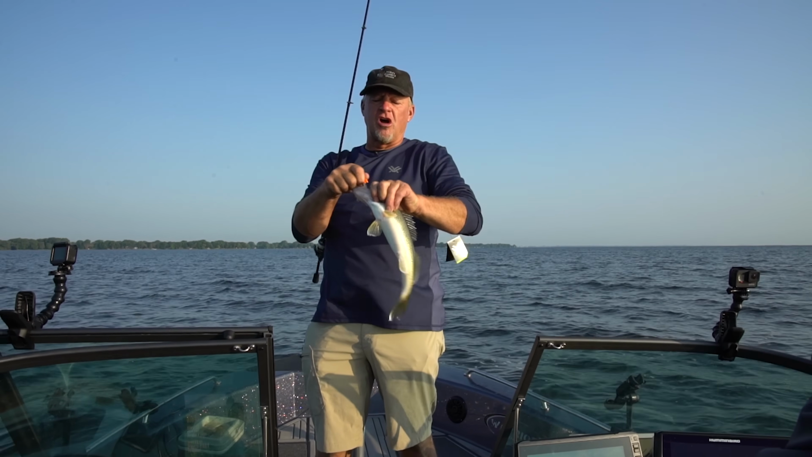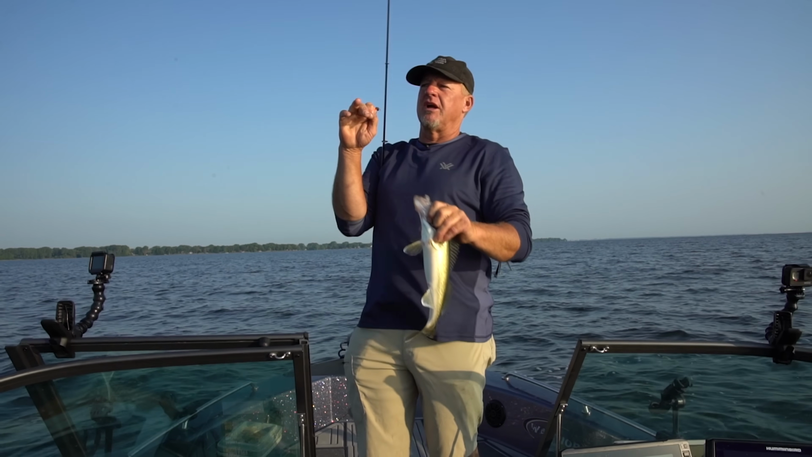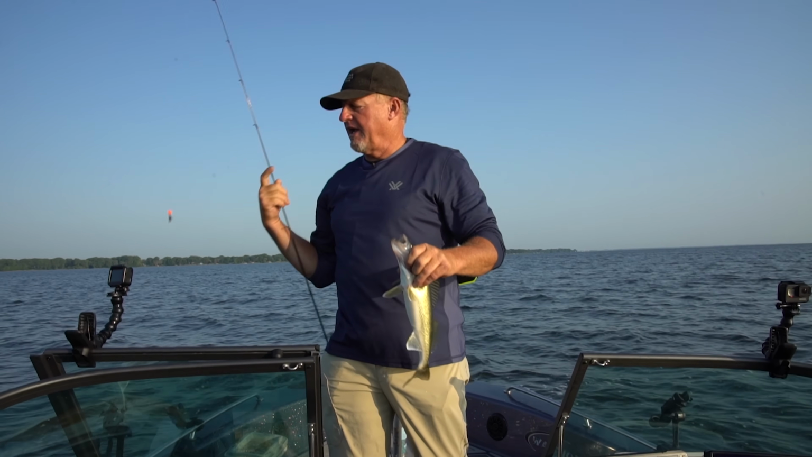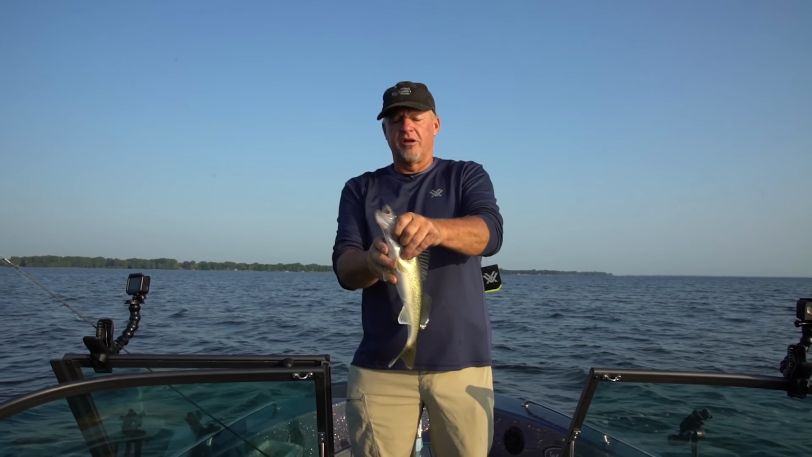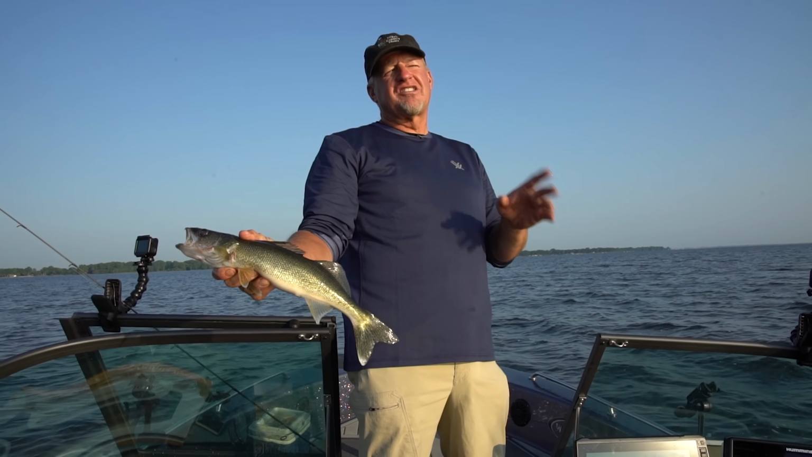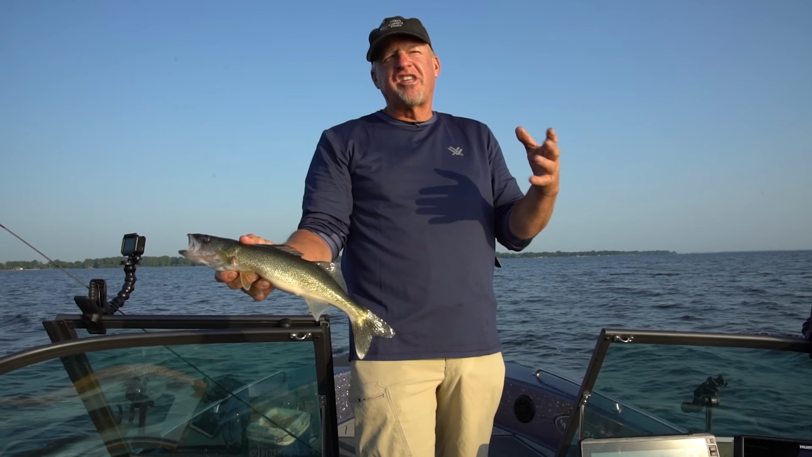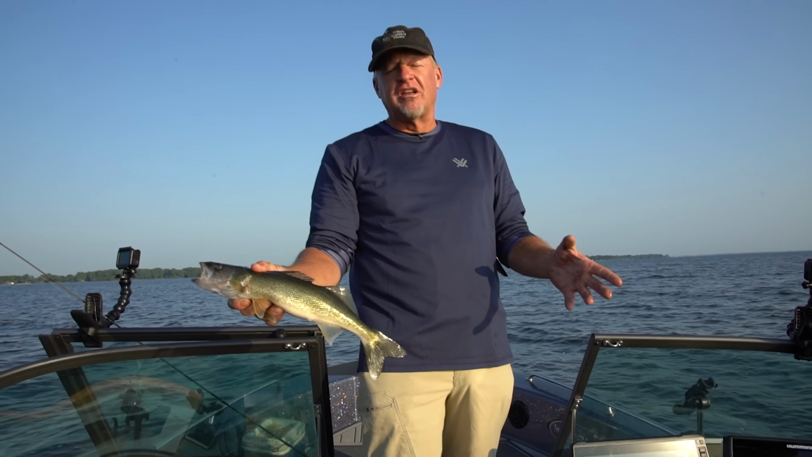And Lance just lost one on the crankbait. It's always kind of nice to mix it up a little bit: one guy on a jig and a half a crawler, the next guy maybe on a crankbait. But Lance, let's talk about this bite. Why is this bite so good when typically Winnebago a lot of years shuts down?